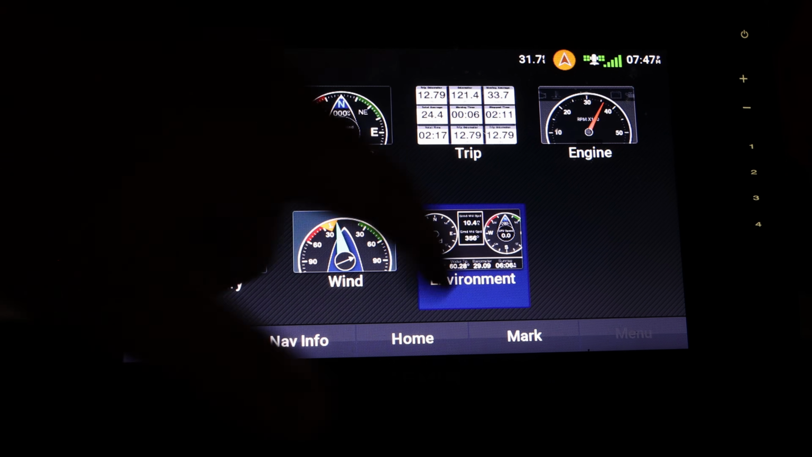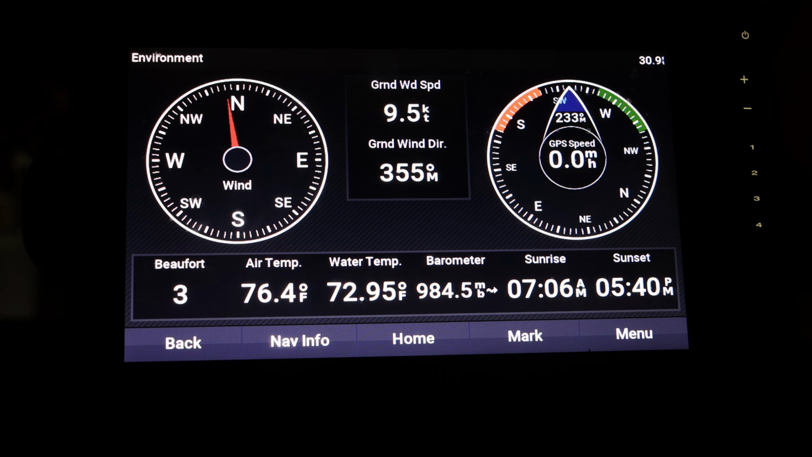And then you got the environment, which has the wind and the GPS speed, has the air temperature, the water temperature, the barometer, sunrise, and sunset. So when all those times are, which this one's pretty useful.